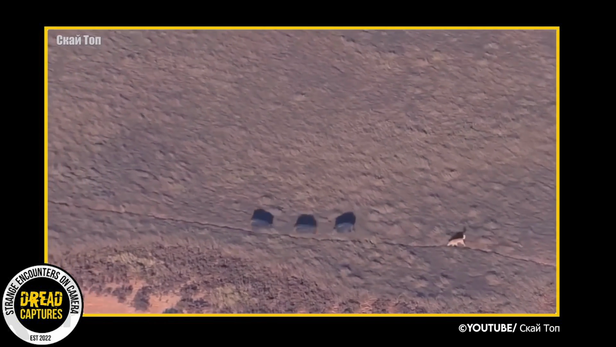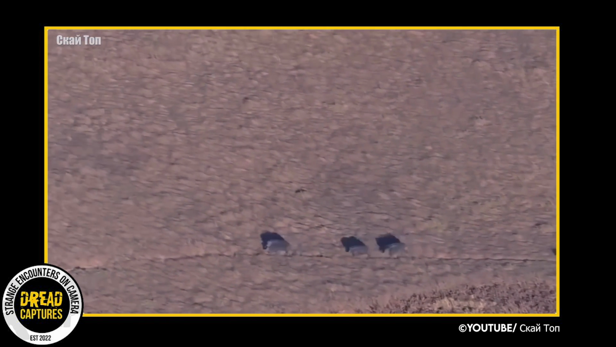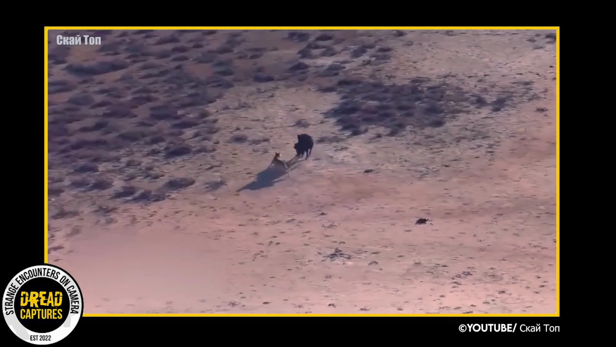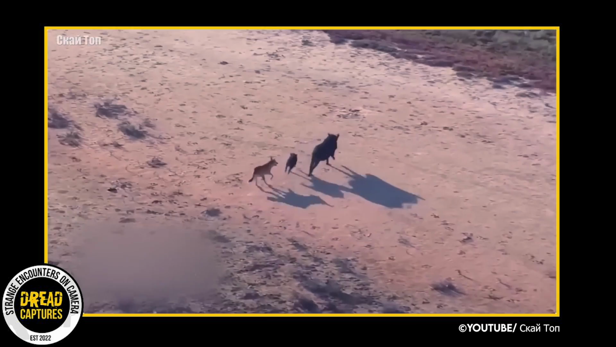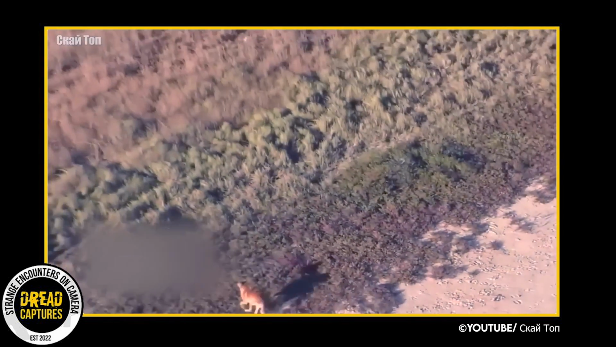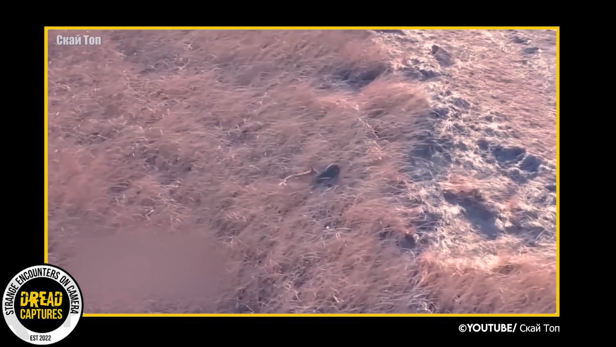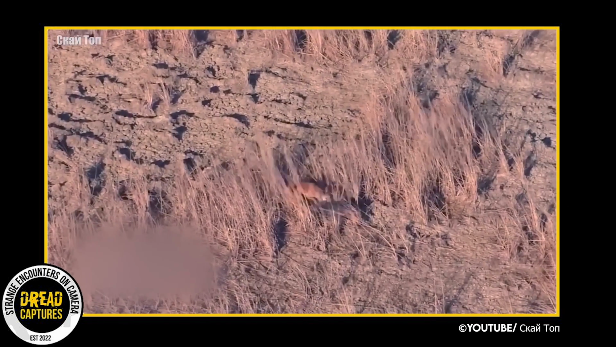Drone footage here shows a dingo tracking a group of boars. One single dingo doesn't stand a chance against a full-grown wild boar. The reward isn't worth the very real likelihood of getting injured. However, a piglet is more in this dingo's weight class. As he chases one twosome, he spots a duo running up ahead and moves on. He makes one attempt, but the pig is able to get away. However, he doesn't miss on his next try and is able to take the smaller pig down.